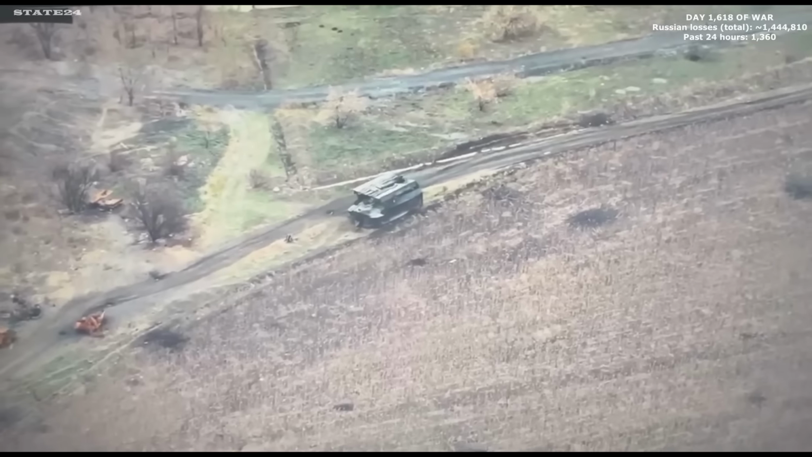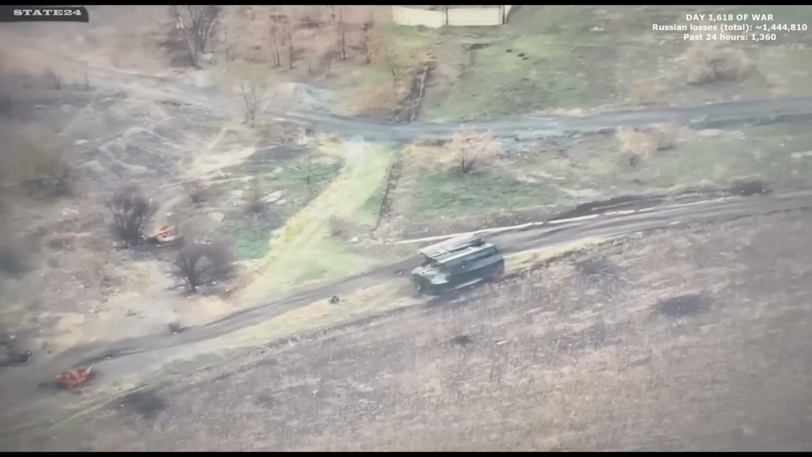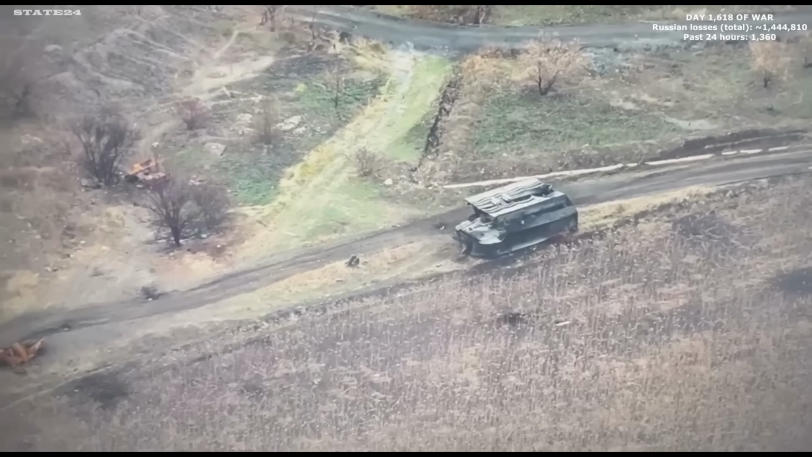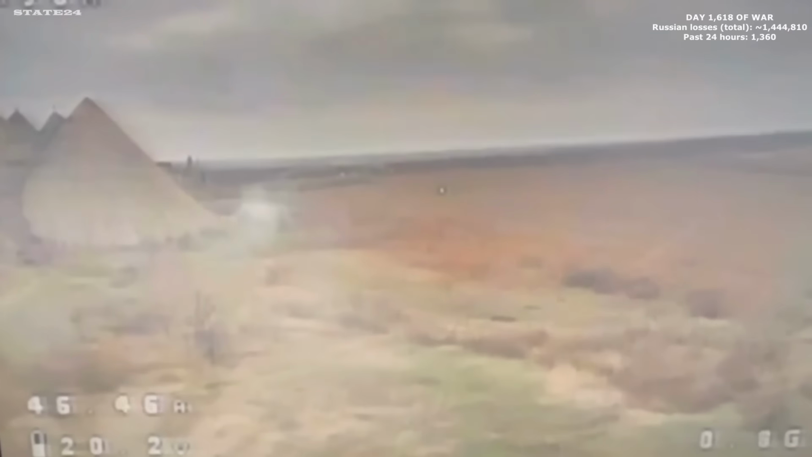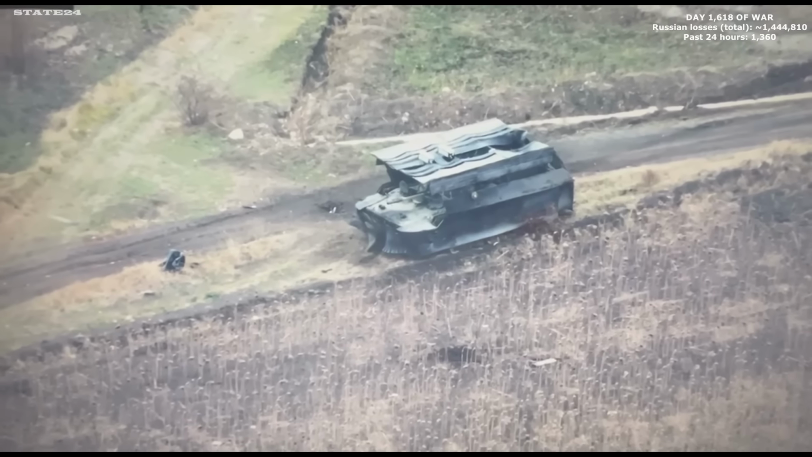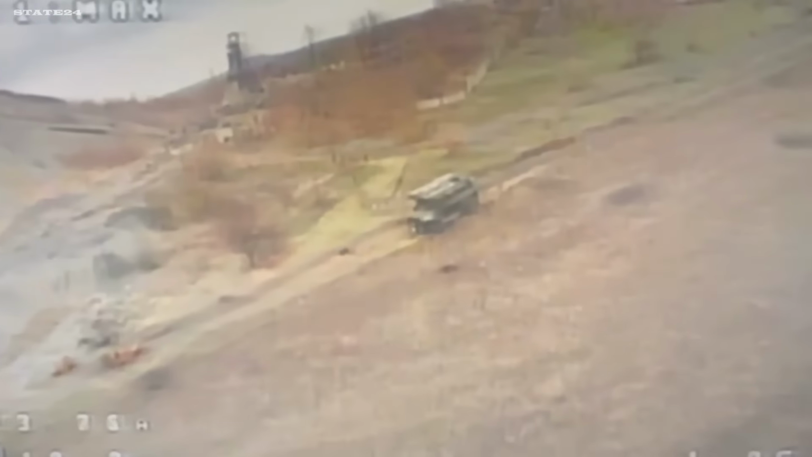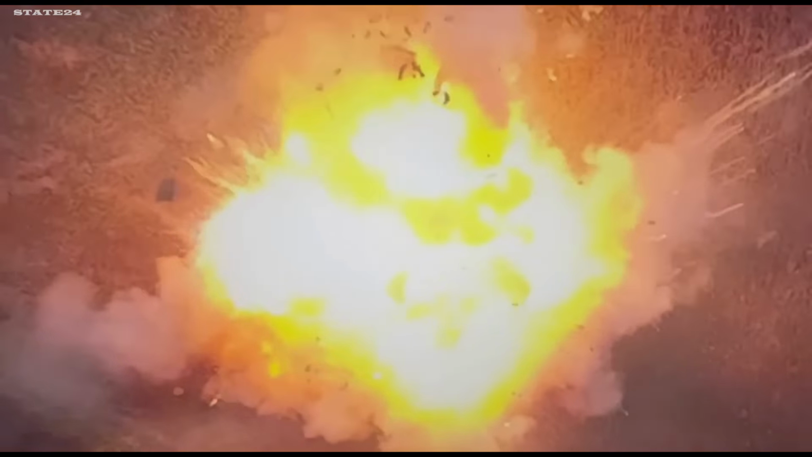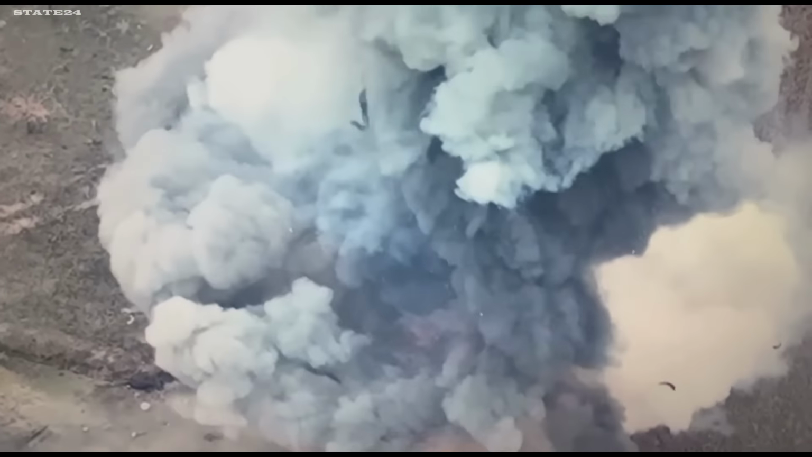A Russian BMP-1 sitting completely still. Crew inside, no sign that the position has been identified. An anti-tank mine-equipped drone is dispatched and closes in over several minutes. The vehicle hasn't moved, hasn't reacted, still unaware of what's approaching. A single strike connects. The resulting explosion triggers the ammunition stored inside, and what follows is far larger than the initial hit. A stationary armored vehicle with its crew aboard, gone in one pass.